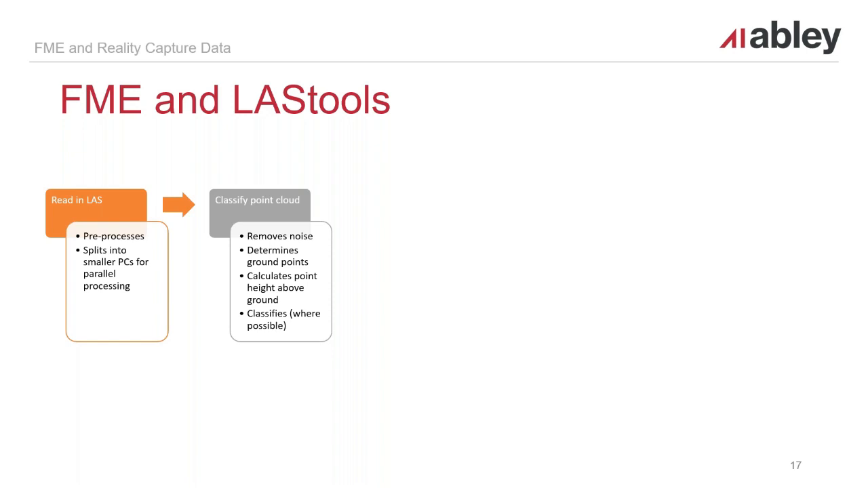And this classification is all done in LAS Tools, and unfortunately it is one of their closed source paid-for components, but it contains what I can assume are some proprietary algorithms that are able to remove noise from the point cloud, find which points are likely to be ground, then use that ground surface to calculate the height and begin to classify some of those other points into whether it's vegetation or a building or something like that.